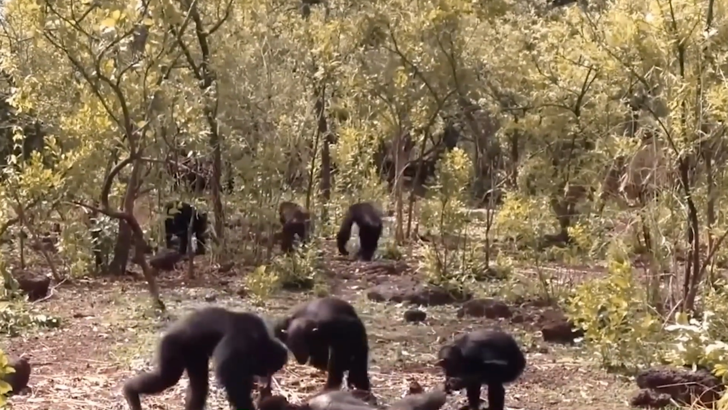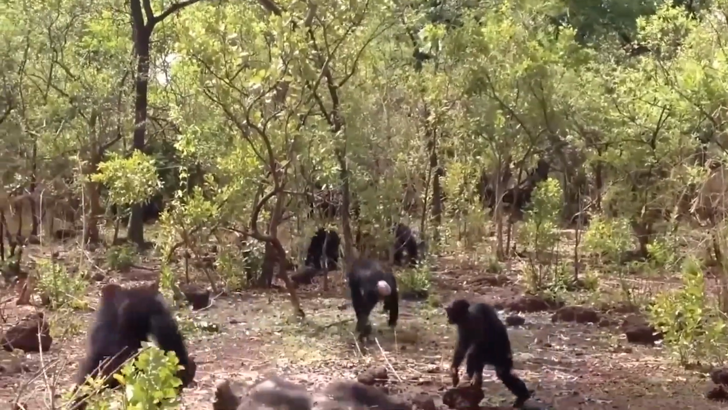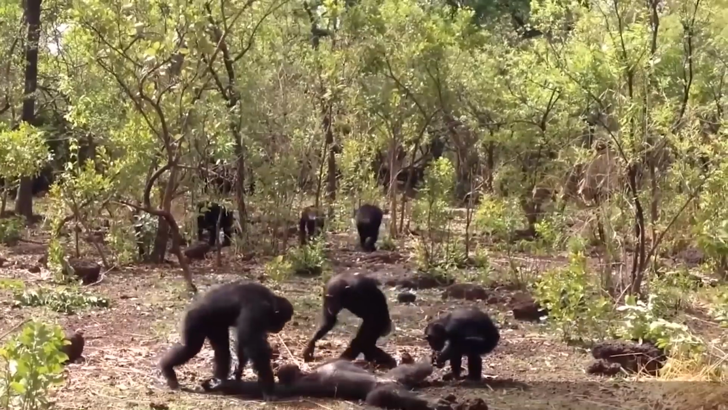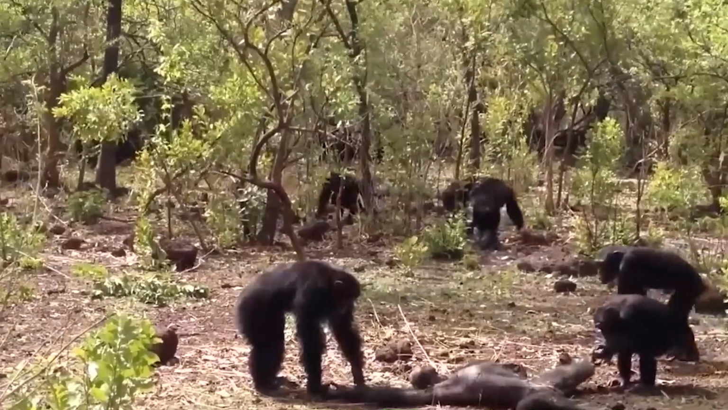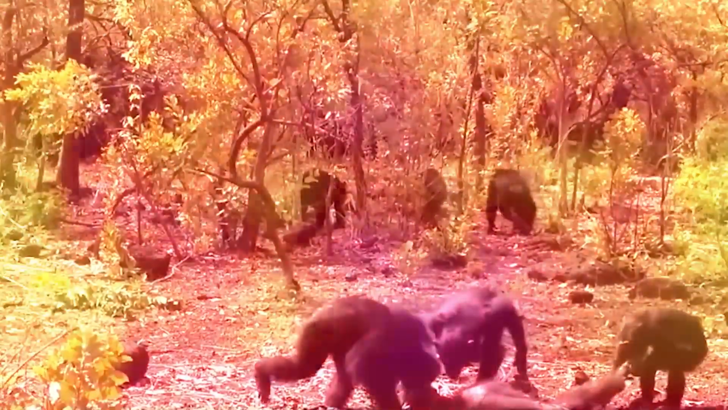Let's find out. Well, according to researchers, that's how chimpanzees' social politics work. The lifeless chimp you see lying there used to be the alpha, who was overthrown by a group of young males. The poor chimp tried getting back into the pack until he was sabotaged into assassination.